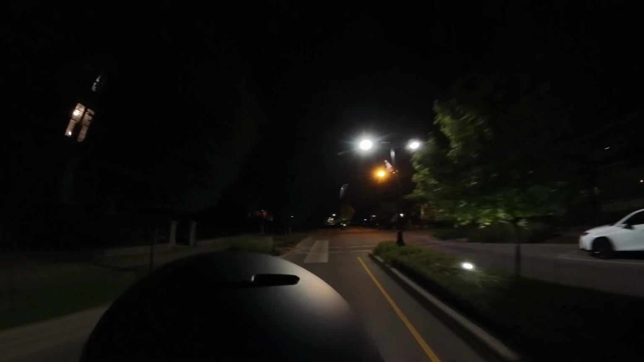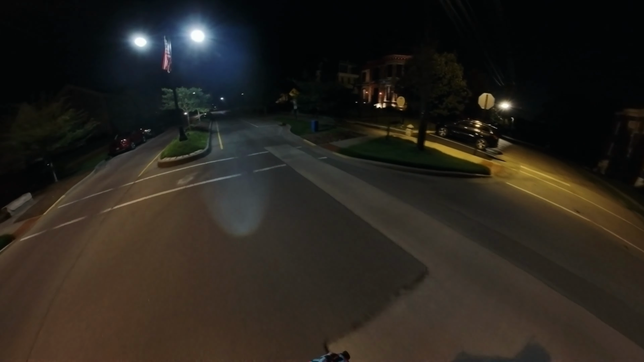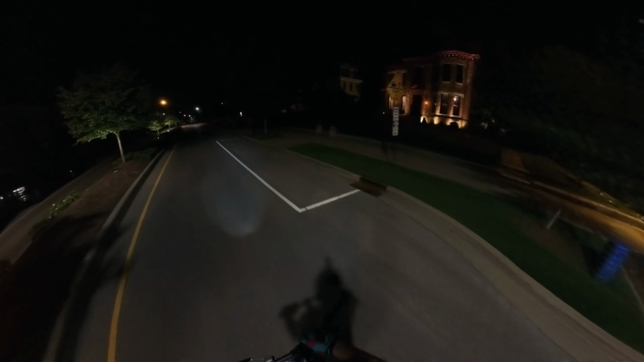And this, I think, will go past the Culbertson Mansion. There's like a haunted mansion that's down through here. Yeah, so don't know how visible all this will be at nighttime.